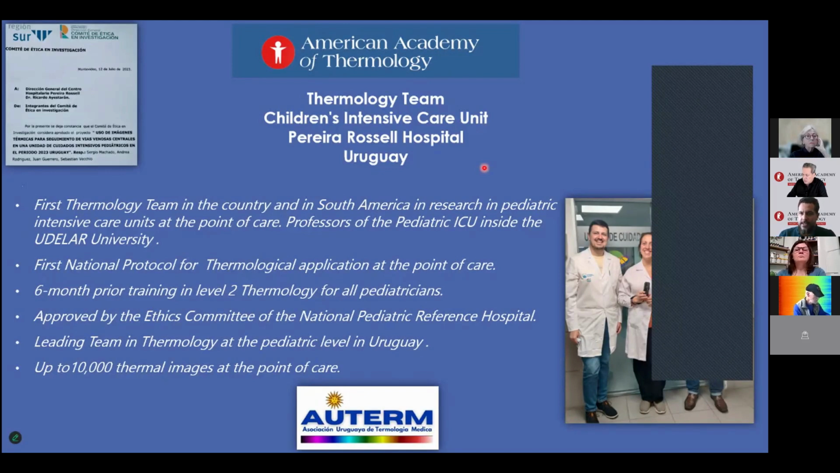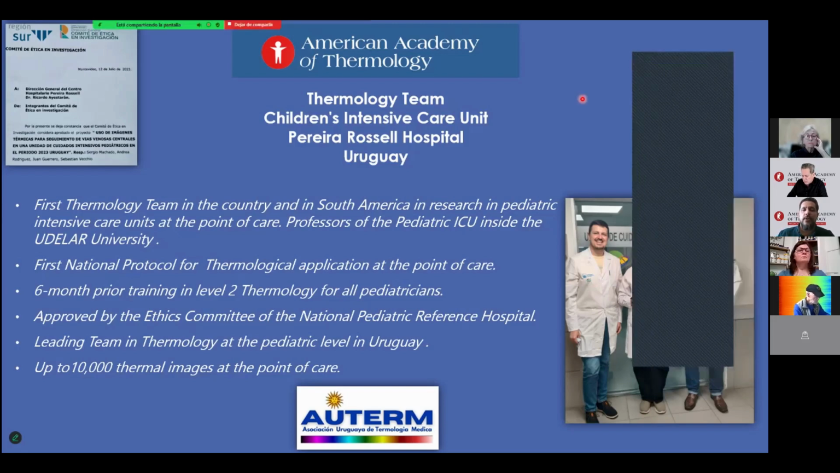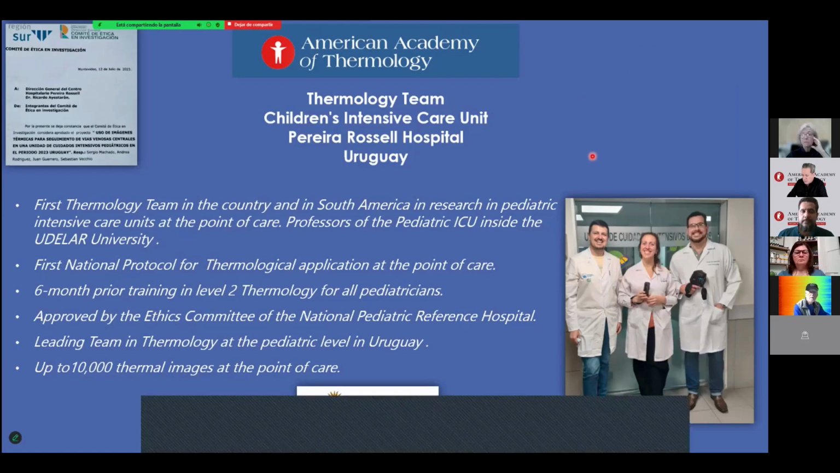These professors you see there in the pictures, Professor Andrea, Professor Juan Guerrero, and me, as the first nationally, made the first national protocol of thermology applied at the point of care. Okay? All researchers had prior 6-month training in level 2 thermology for outpatients. This is approved by the Committee of the National Pediatrics Reference Hospital, and this team leads thermology at the pediatric level in Uruguay. Now we have over 10,000 thermal images at the point of care.